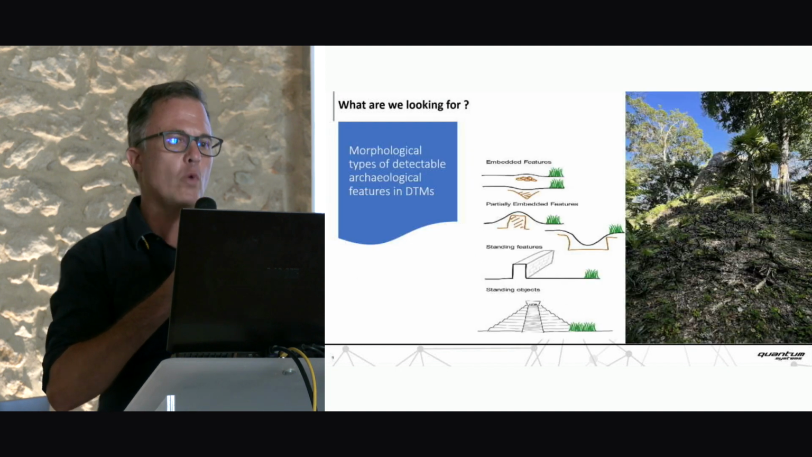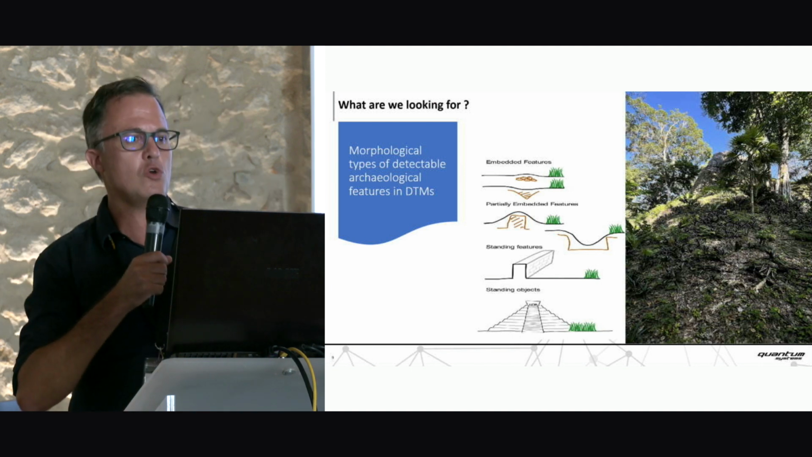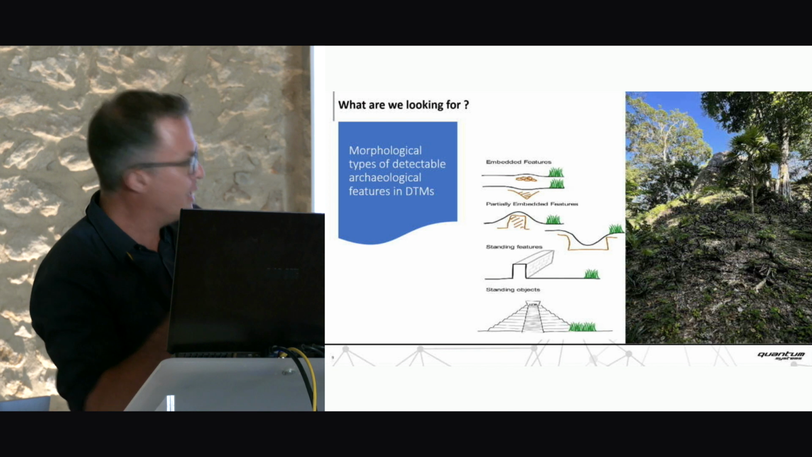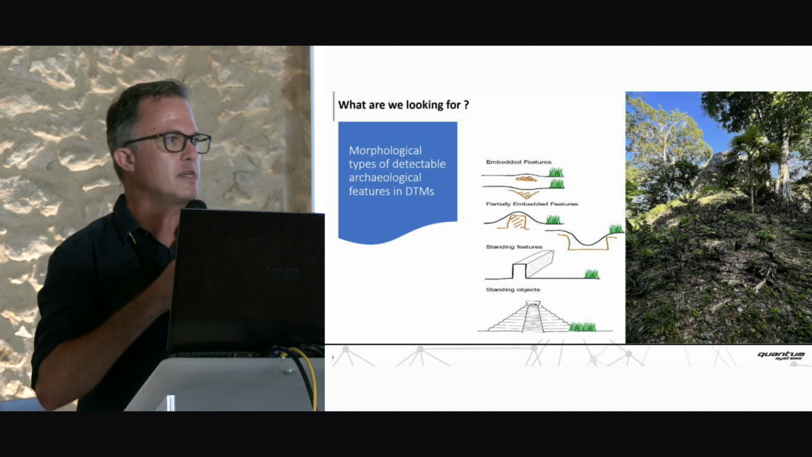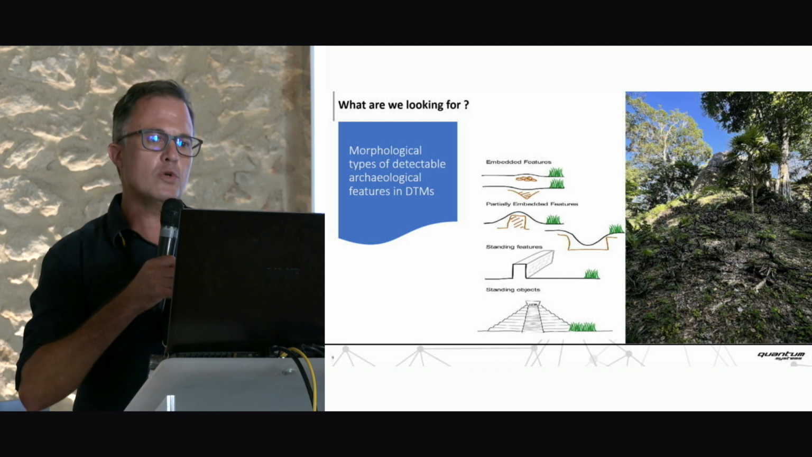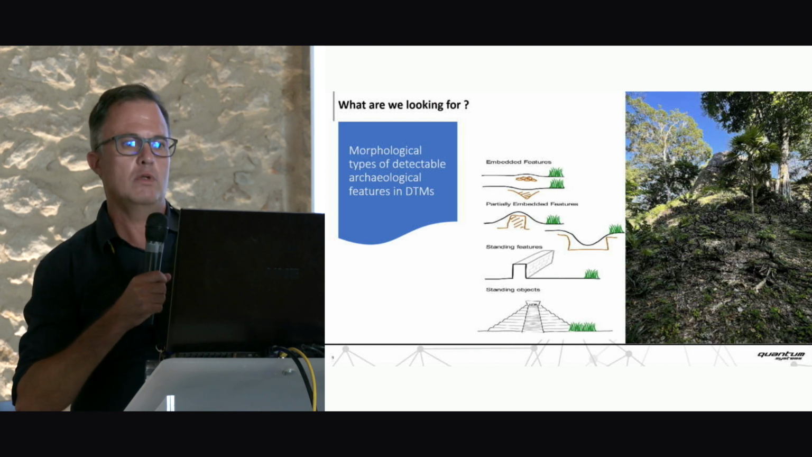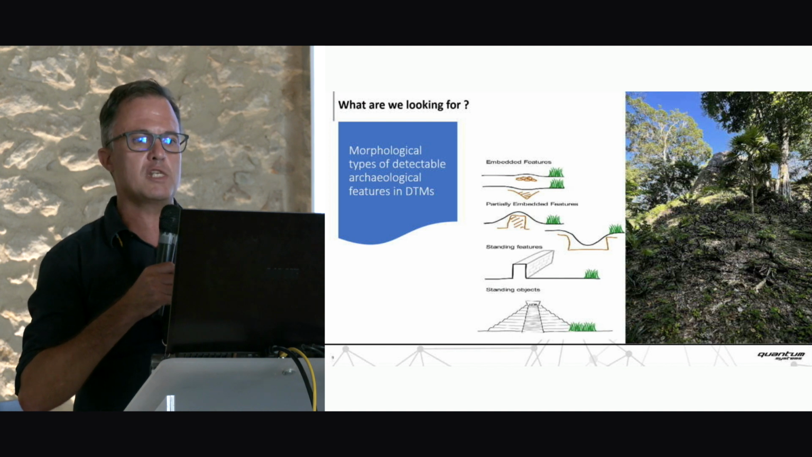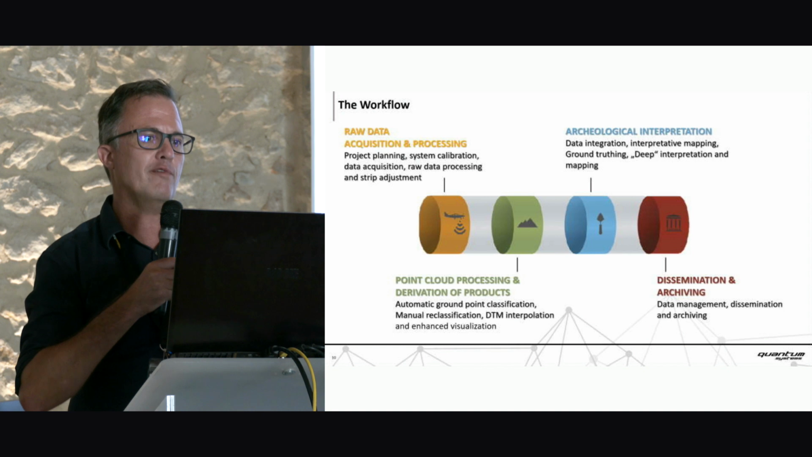Let's first look at that. We are looking for embedded structures and partly embedded structures, or even structures being not embedded, standing structures, like a pyramid, which we would rarely see in a forest without any earth on it. The roots go much deeper than it looks like, and it's all about creating a proper DTM. Then doing a relief analysis with GIS, and we look later at the concrete workflow.